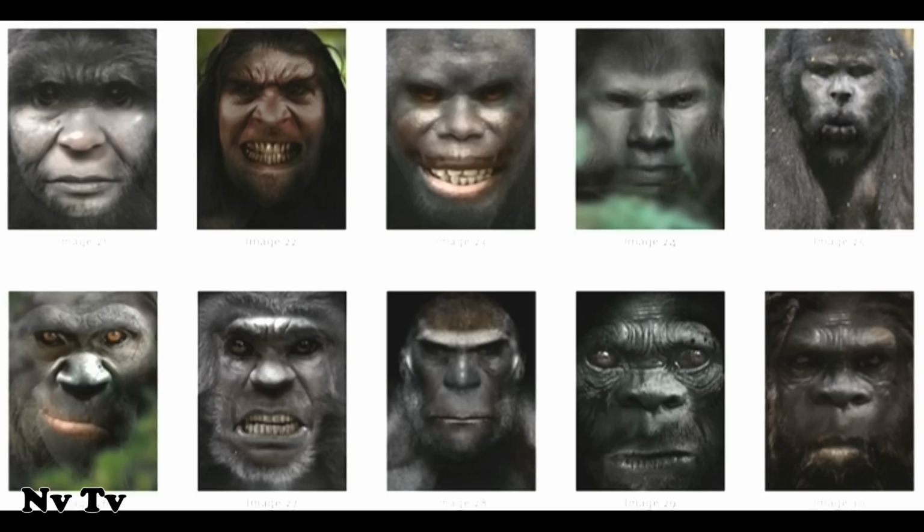But at the same time, they have a much more human-like face, almost like a Neanderthal. That's why they're called relic hominids. They look like a giant overgrown caveman as opposed to a giant overgrown ape.